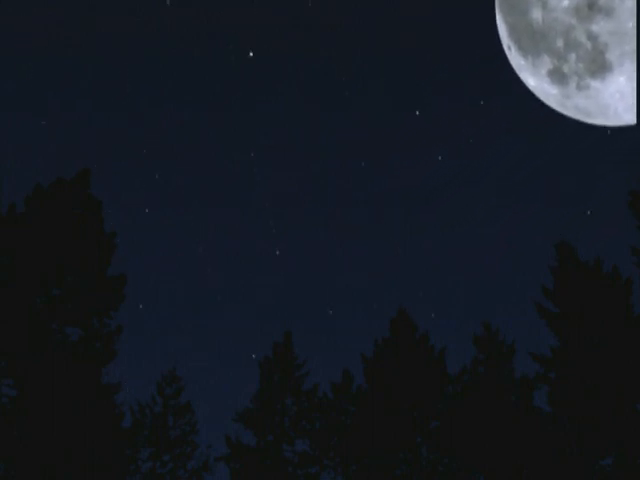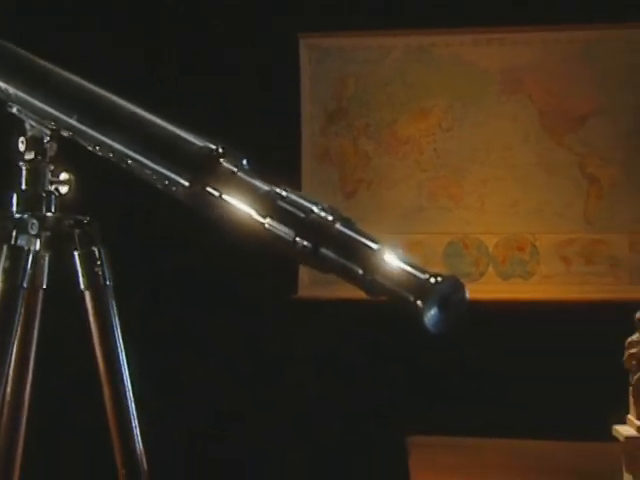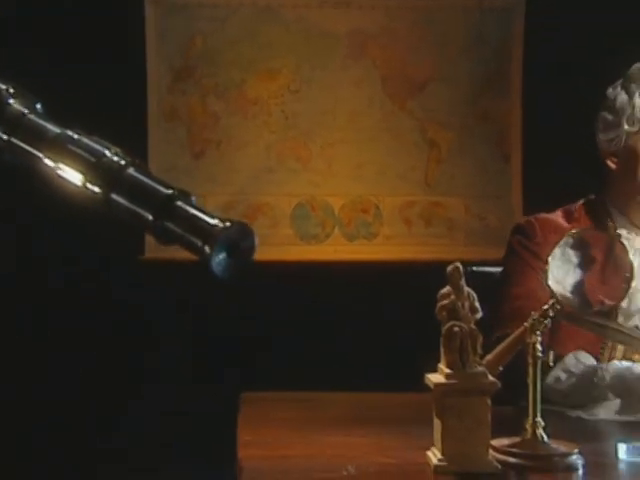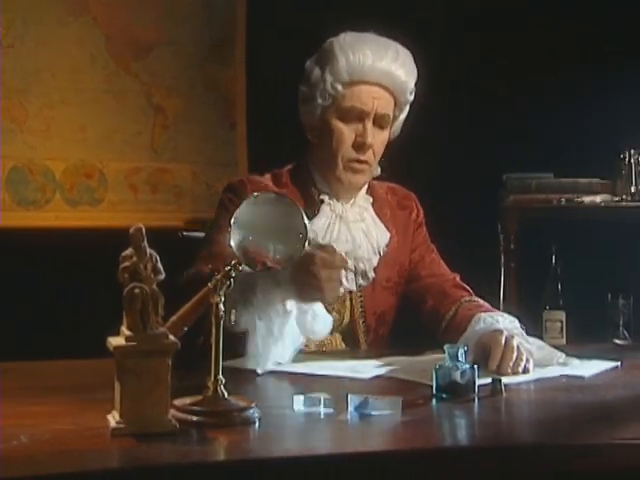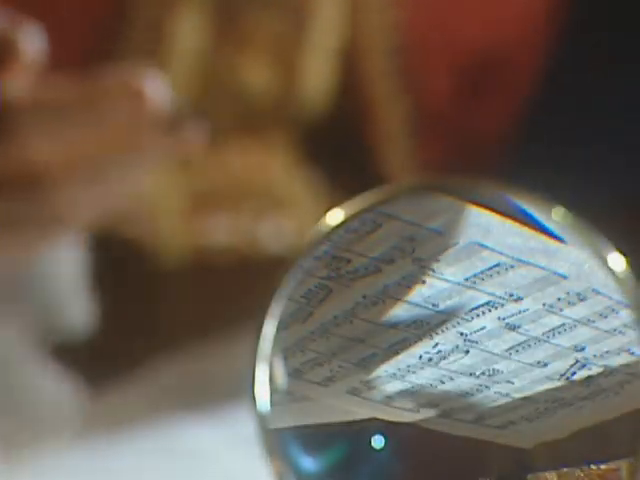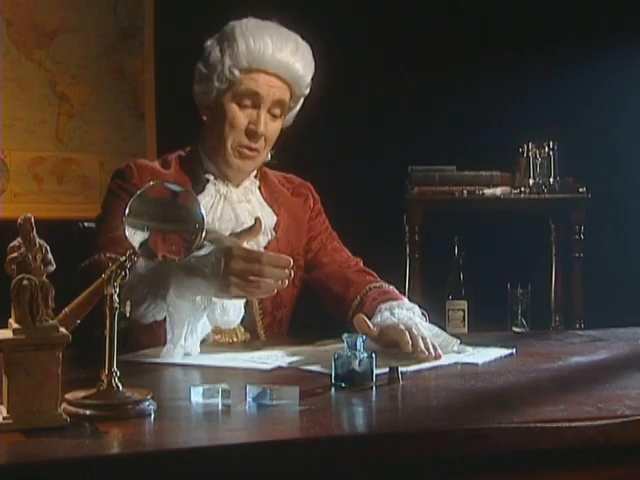When you gaze at the sky, you marvel at its intensity. Who knows how many stars there are? This question has fascinated scientists, philosophers, and dreamers throughout the ages. One of them was Sir Frederick William Herschel, born in 1738 in Hanover, Germany. Herschel became well known as both an astronomer and as a musician. He moved to England in 1757.